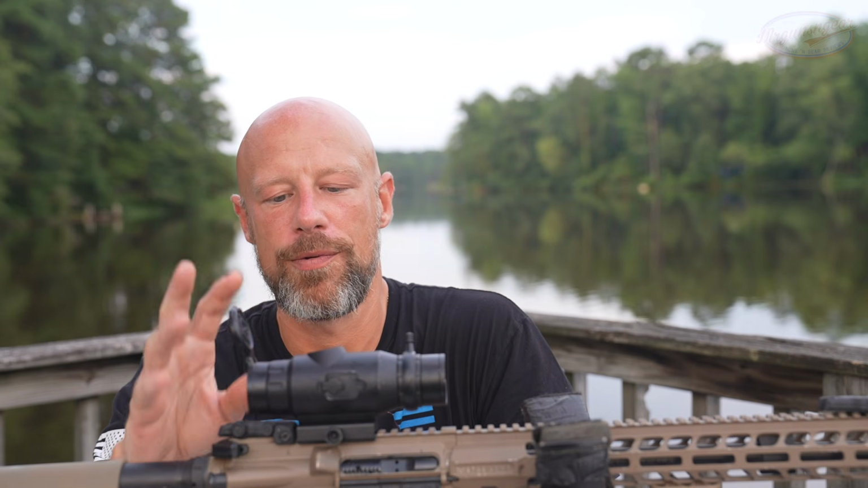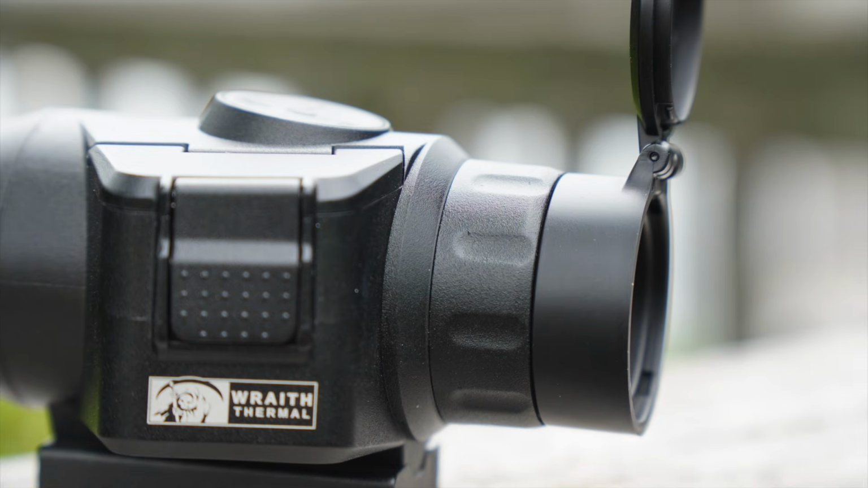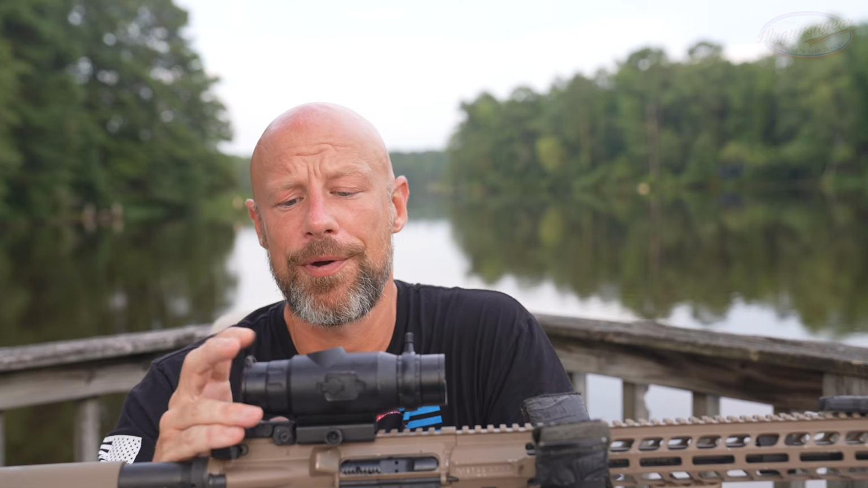So let's walk you through the actual body itself. Obviously back here we have this rear flip cap. It also comes with a rubber eyepiece. Now that rubber eyepiece allows a couple things. Number one, it allows you to get a consistent sight picture, if you will, as you look through it. Now with thermals, sight picture isn't really that big of a deal like it is with regular scopes, because of course you're just looking at an LED screen.